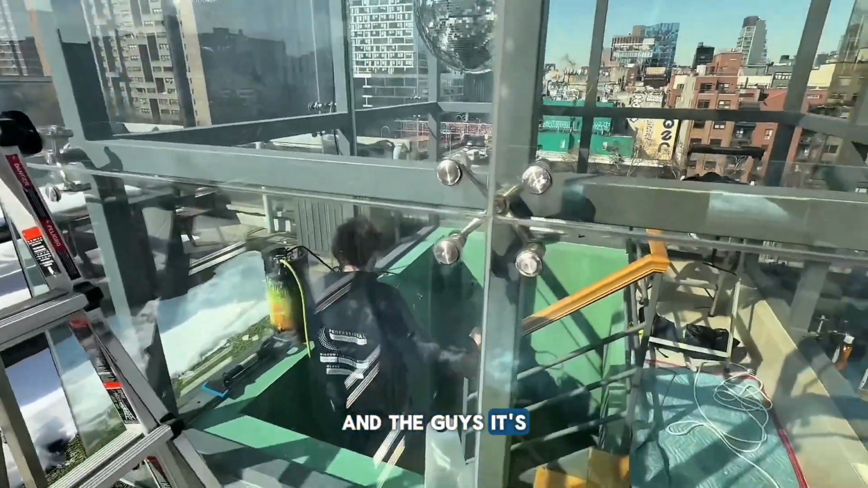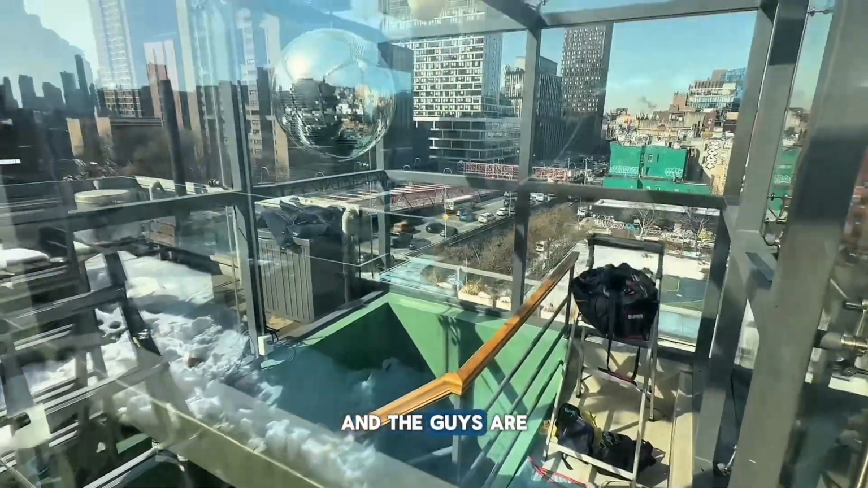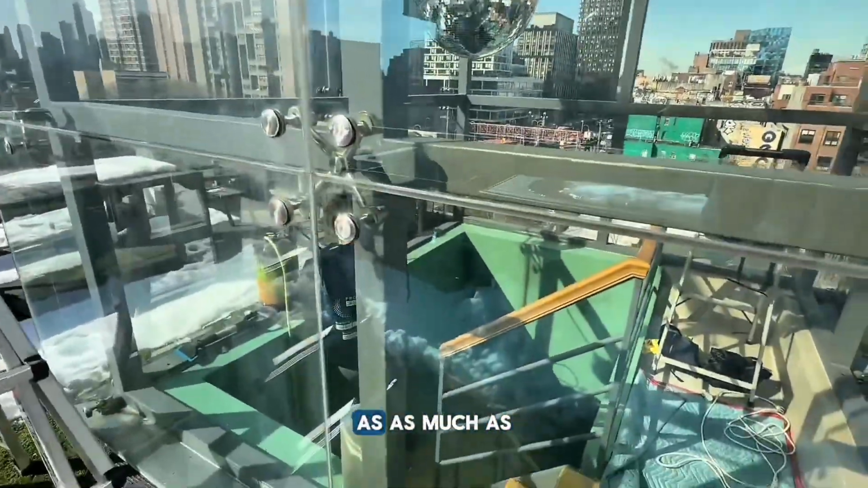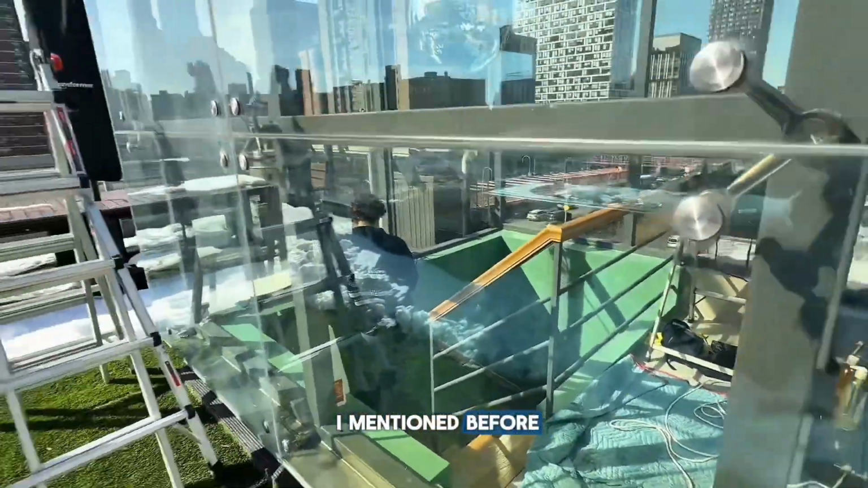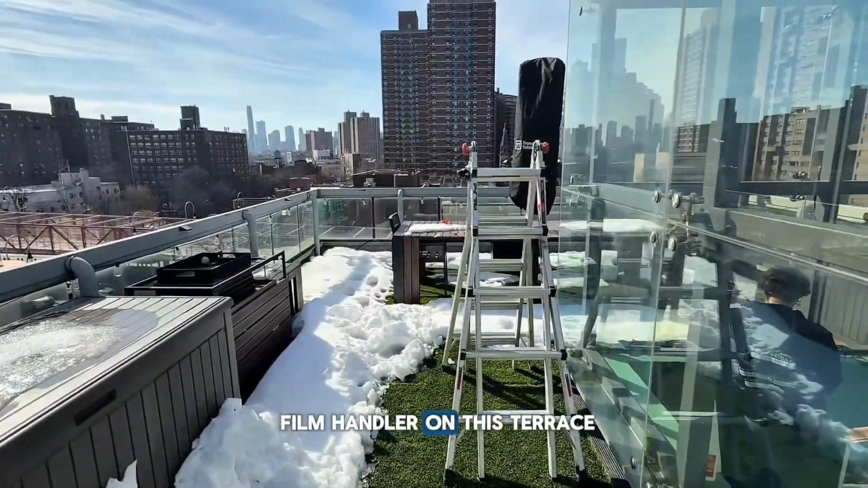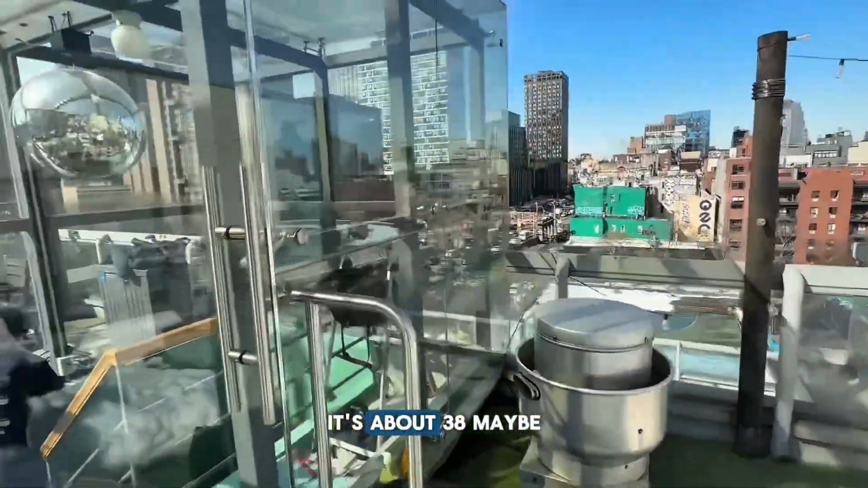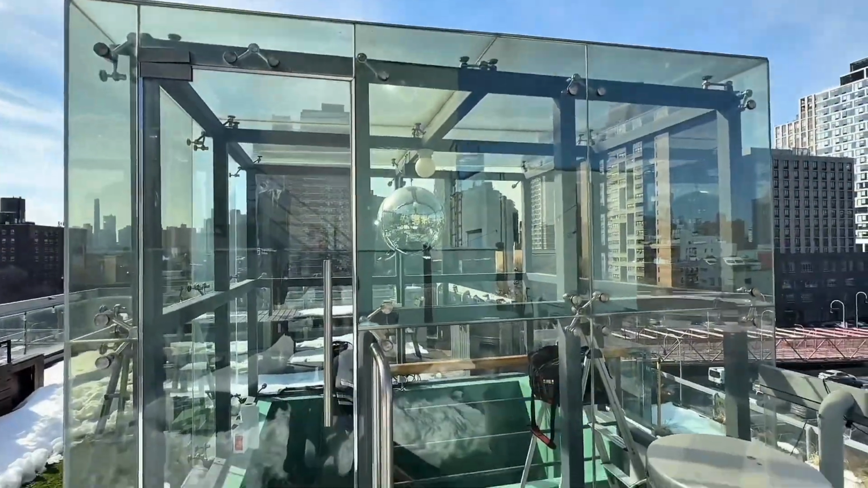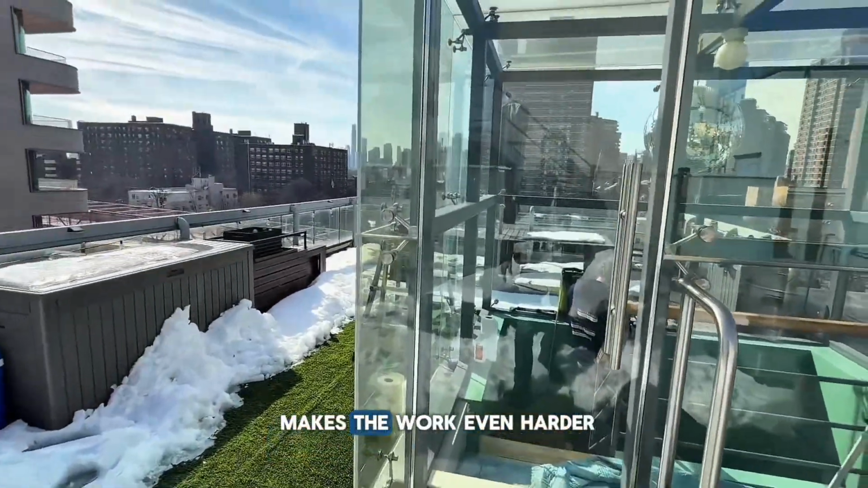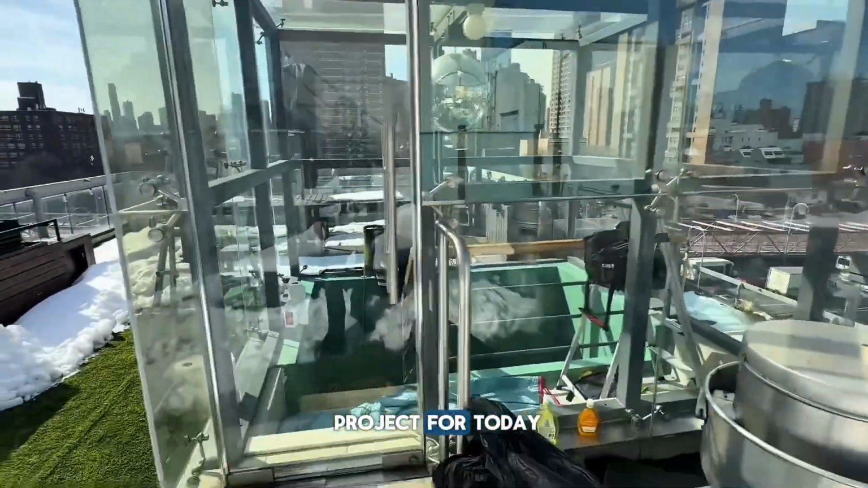So yeah, and the guys, it's a very tight space over there. You see, it's a very small space, and the guys are trying to do as much as they can. And as I mentioned before, we couldn't put the film handler on this terrace just because there's still snow and it's still cold. It's about 38, maybe 40 degrees right now outside, and plus the wind makes the work even harder. So that's technically our project for today.